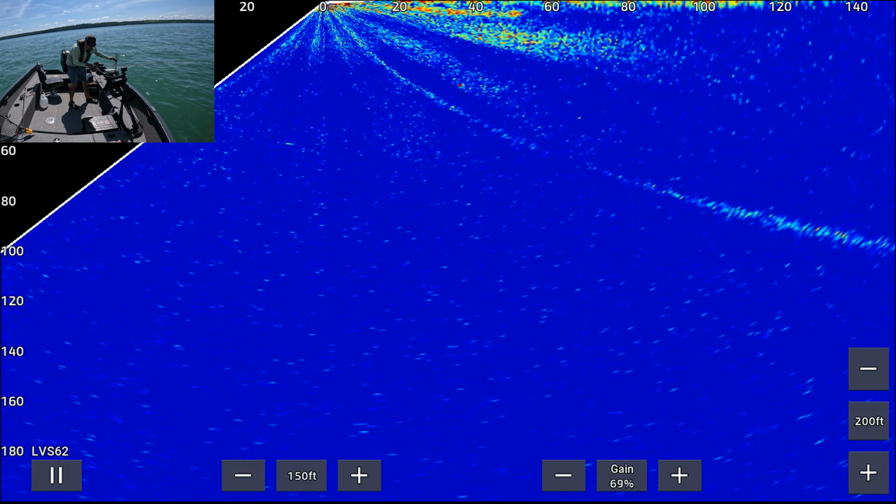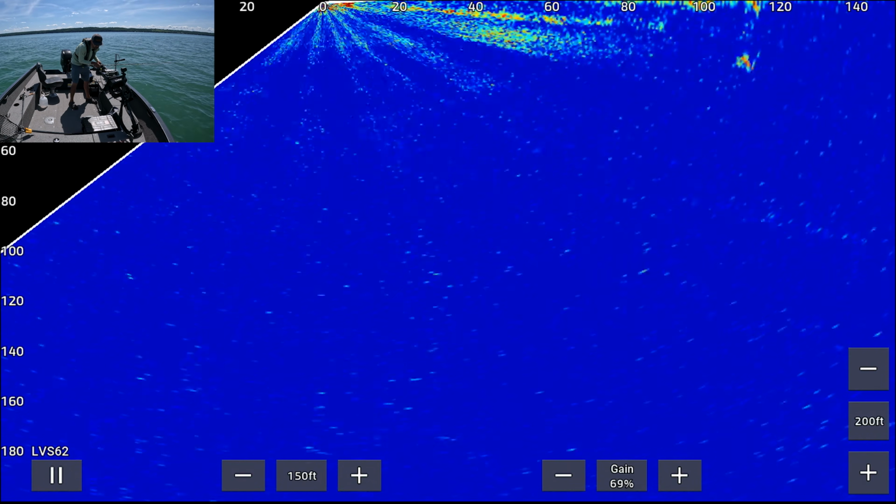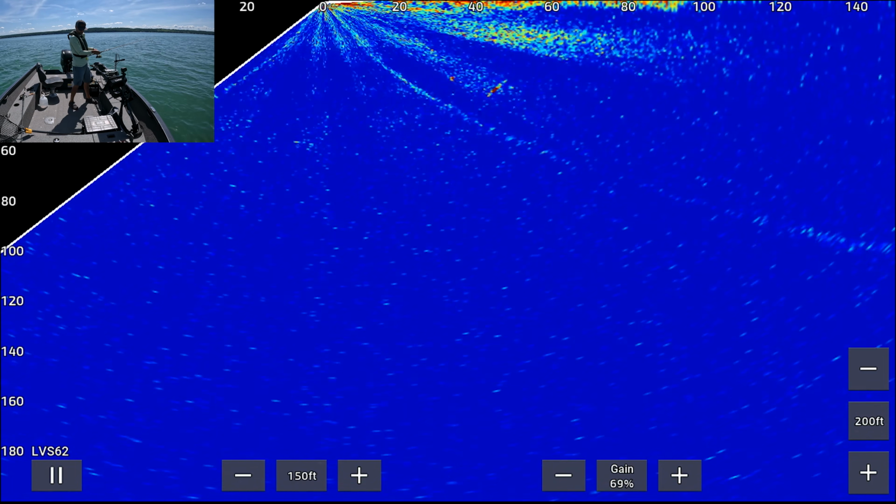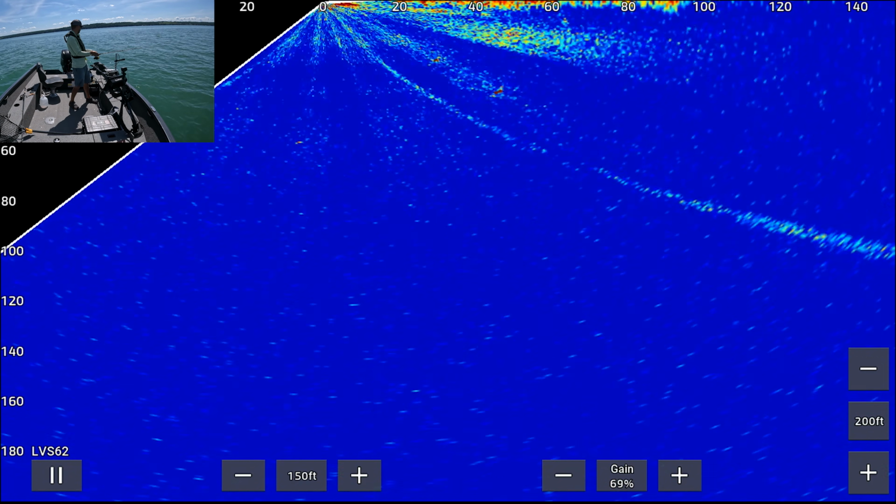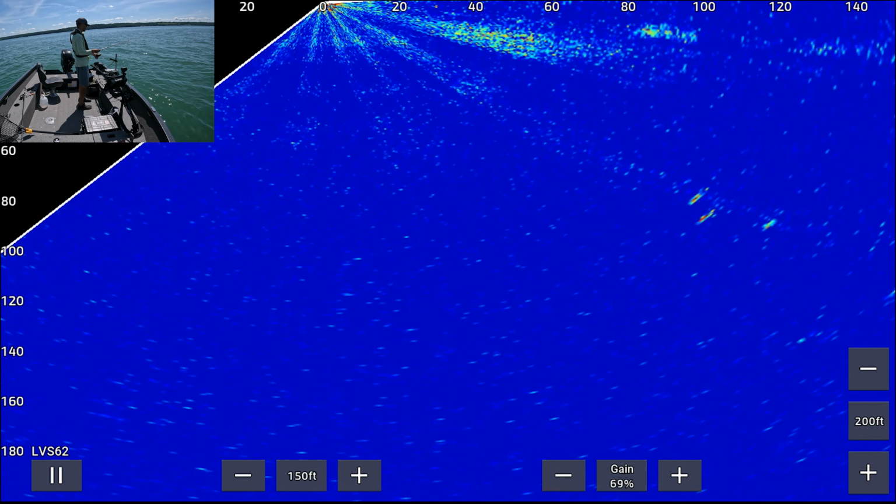Whatever this is, I think sees me. Get off of me. Oh, swing and a miss. And I try not to cast behind the boat because it's kind of a pain in the butt. And there's a whole school of fish over there at 100.